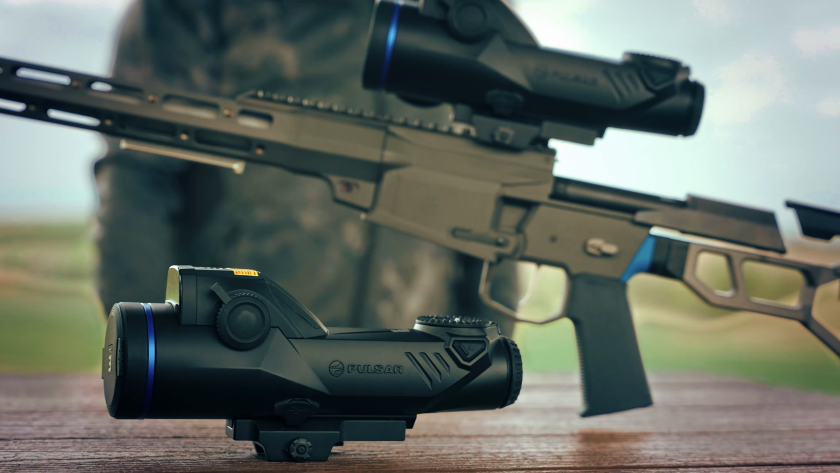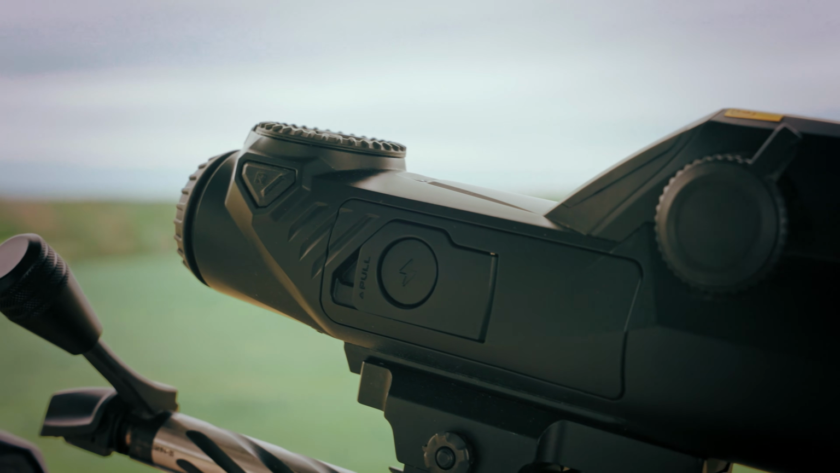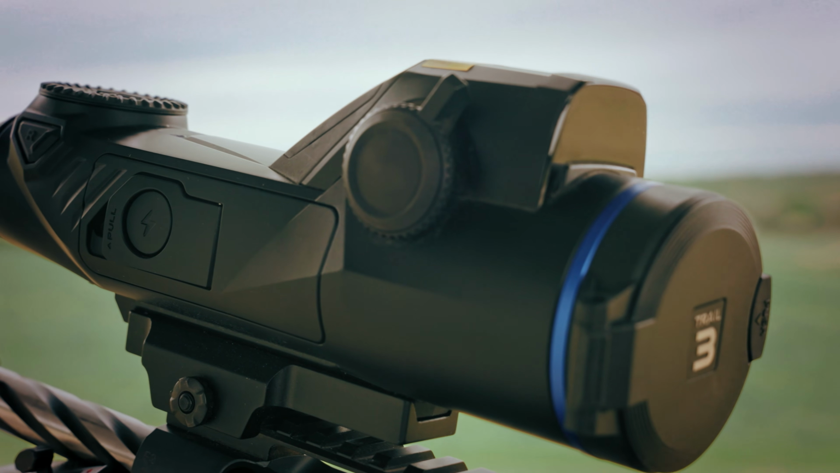And if you're on a budget and you want to buy 2 units to make it easy, well, go with this one and you'll get better image quality because you're spending the same budget on a proper scope. It's lightweight, so it's perfect for the stalker and the hunter who moves around between different fields and so on. Field of view is in the XR 8.8 degrees.